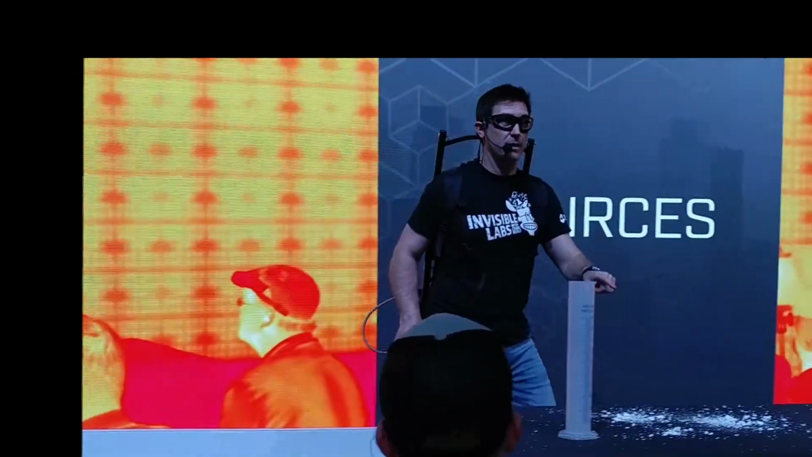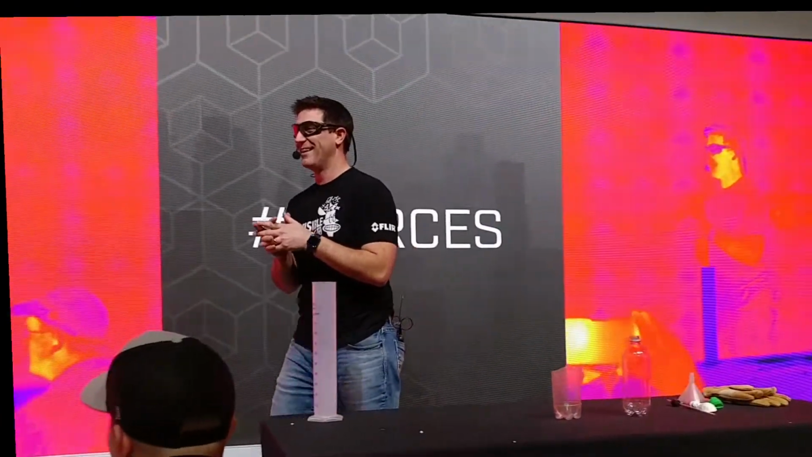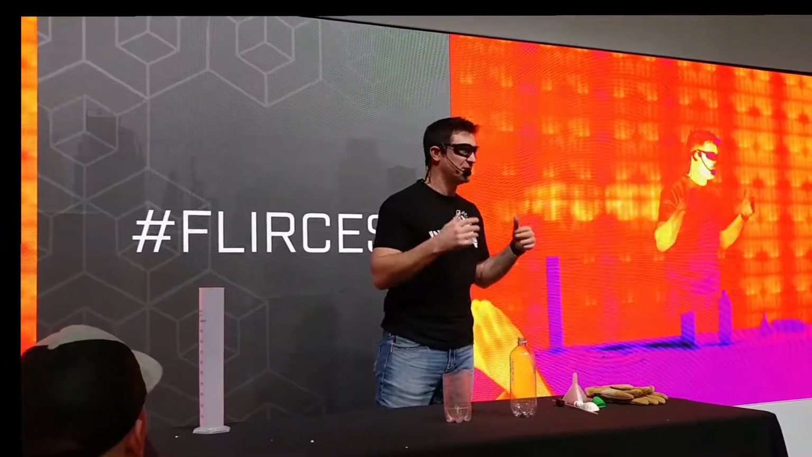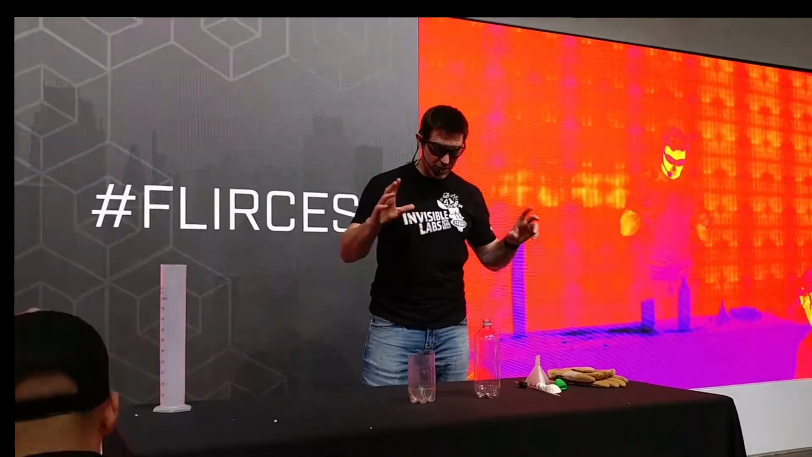While I clean this up and get the next one ready, I want to show you a little more invisible ABS. This could be so much fun. This is why we paint our cars, we paint our boats, we paint our bridges, because that reaction is happening, right? But it's really slow. We've sped it up there. And I want to show you a few other things.